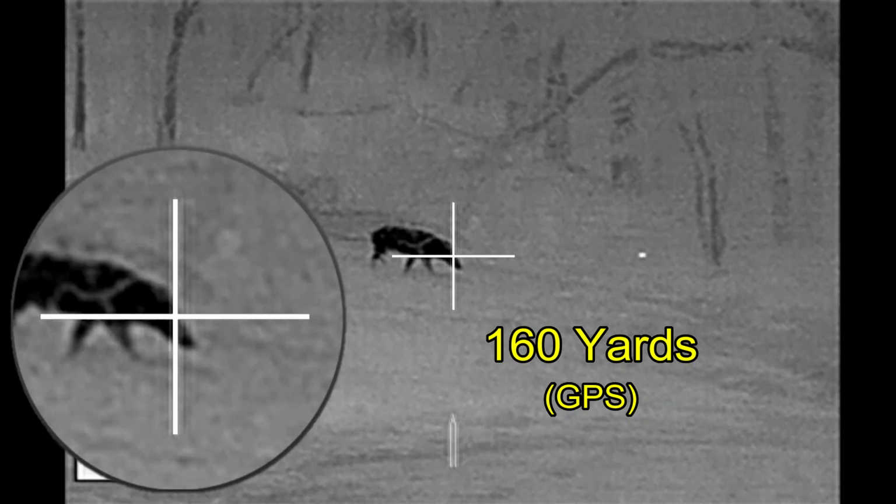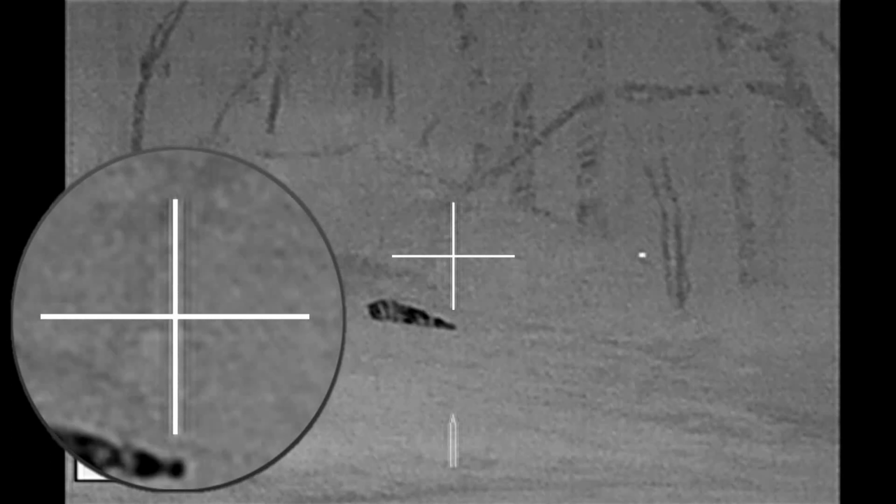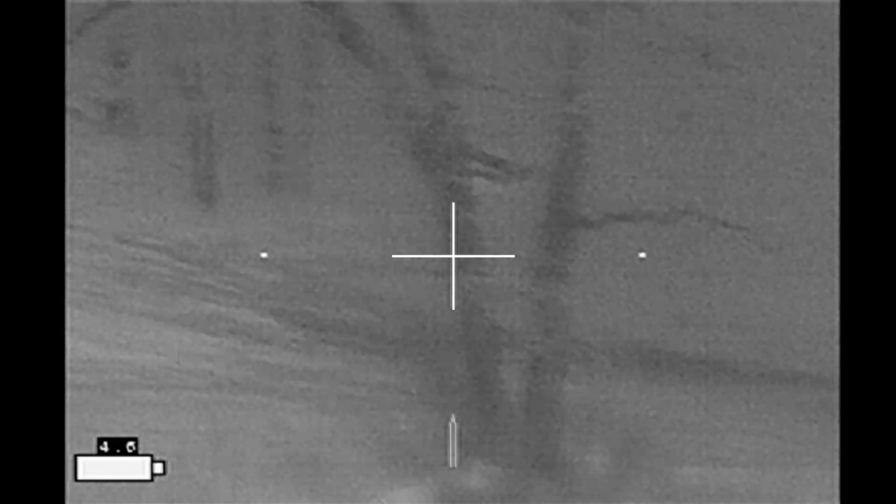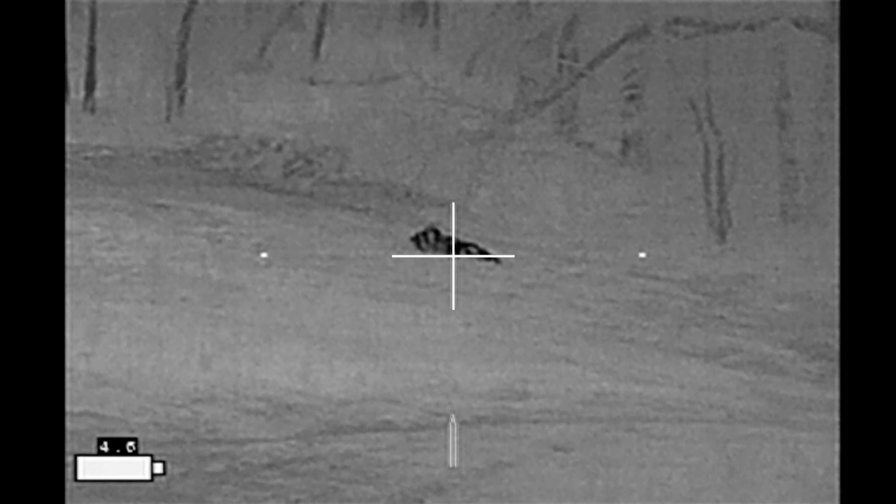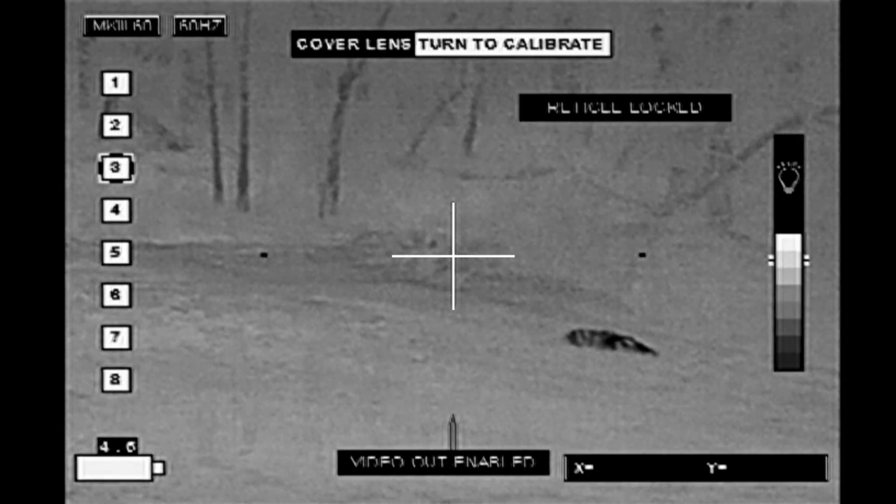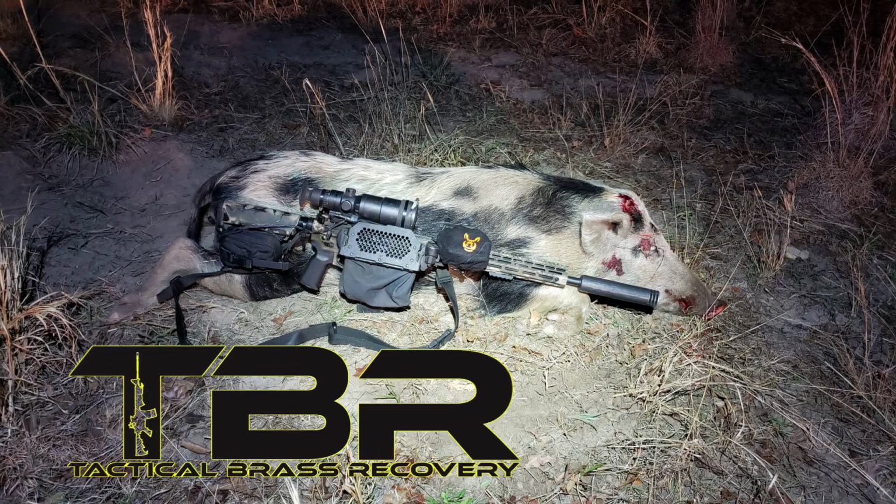All right, here we go. 160 yards. I'm quite pleased at this point. And I hear this noise that's going to indicate to me that maybe I didn't get it recorded. That usually means I failed to turn on the video out feature on my thermal scope, but it was on. As it turns out, the battery on the recorder was going dead, and I simply changed the battery.